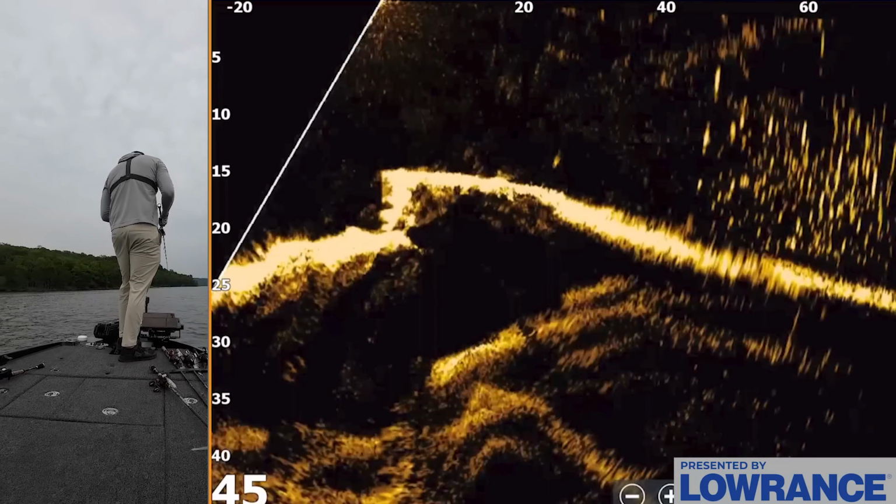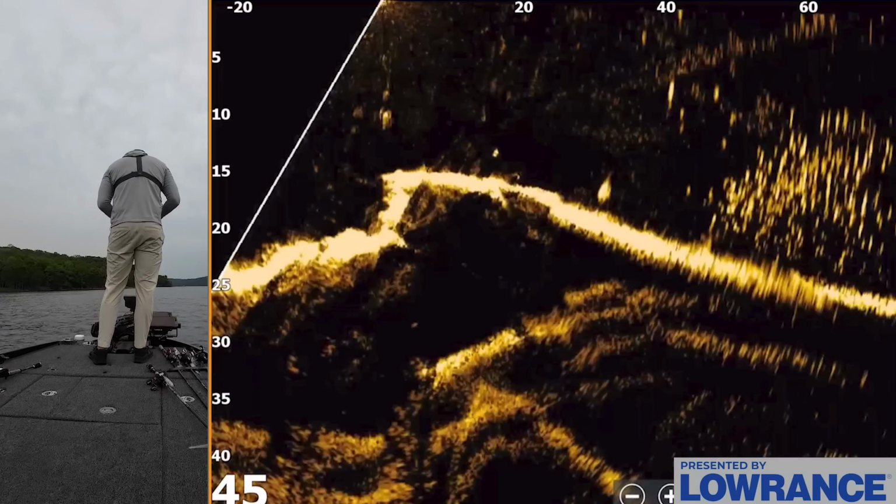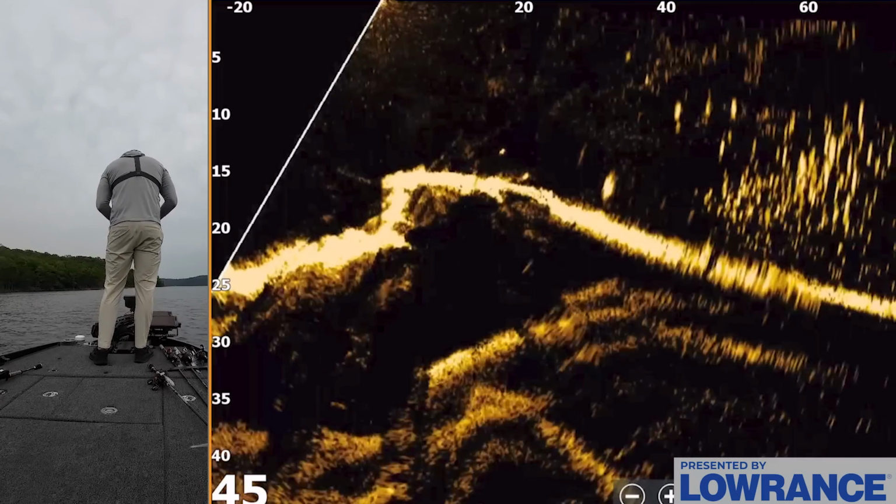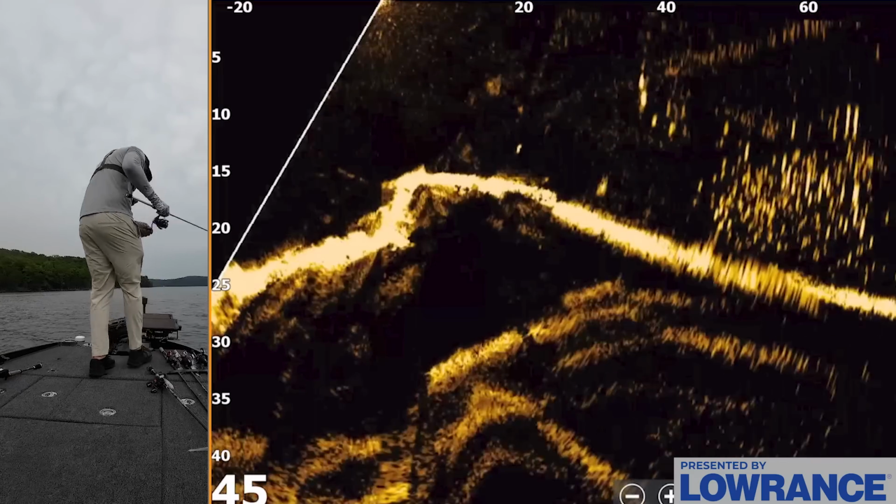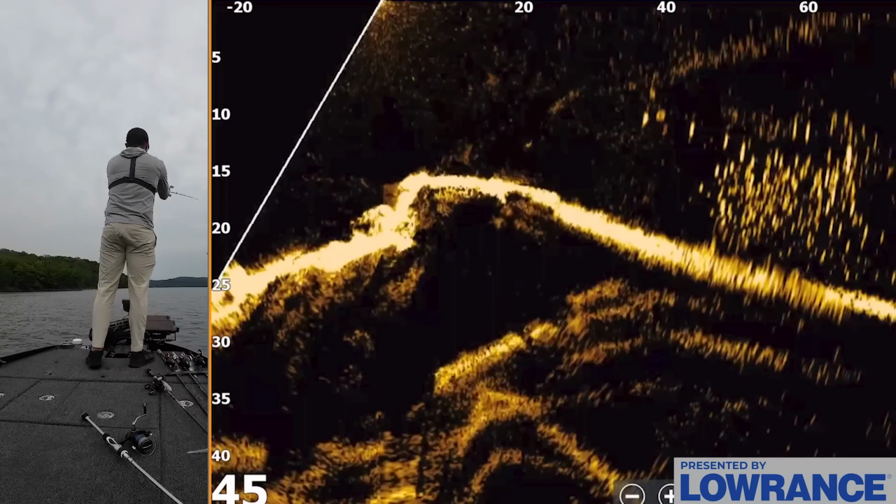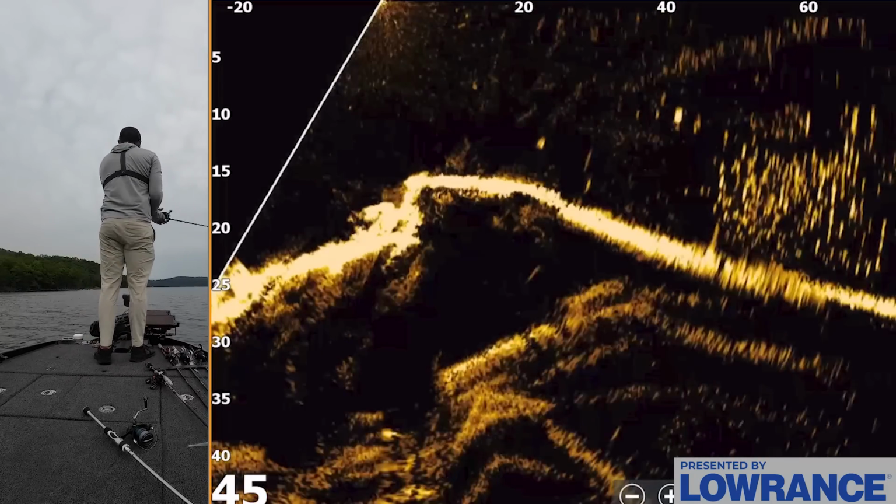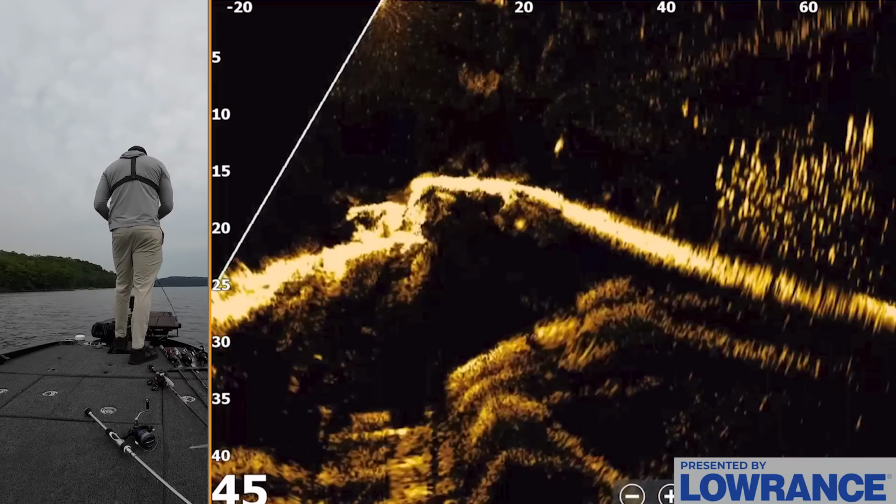They're mixing in with these shad. There's some fish about to eat my bait. Right here, come on. Oh, they're all over it. They're chasing around. Golly, I'm gonna throw that glide bait in there and see if that does anything, because we got some fish right in front of me. Again, if you have forward-facing, it does make this pattern easier, but it's not mandatory by any means.